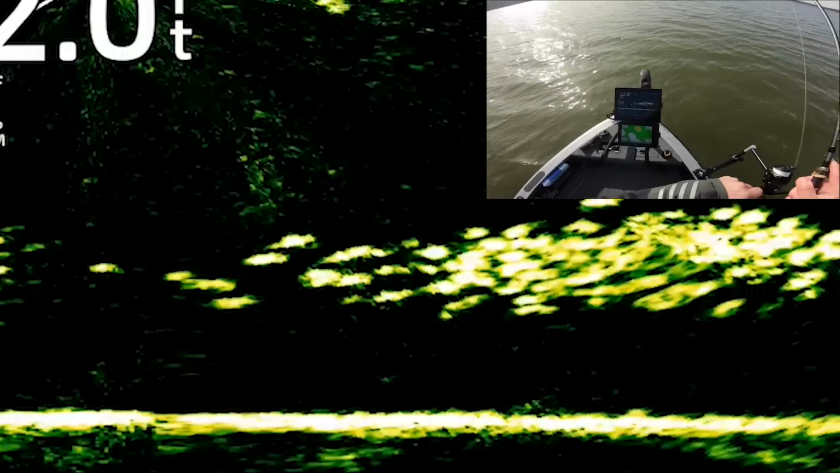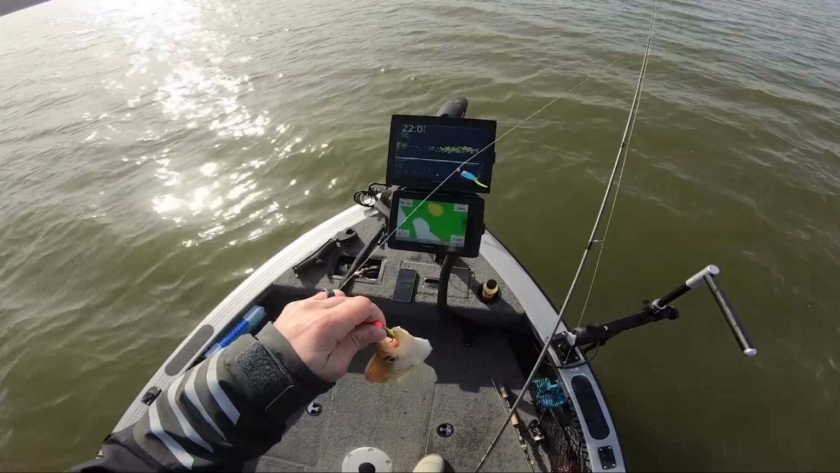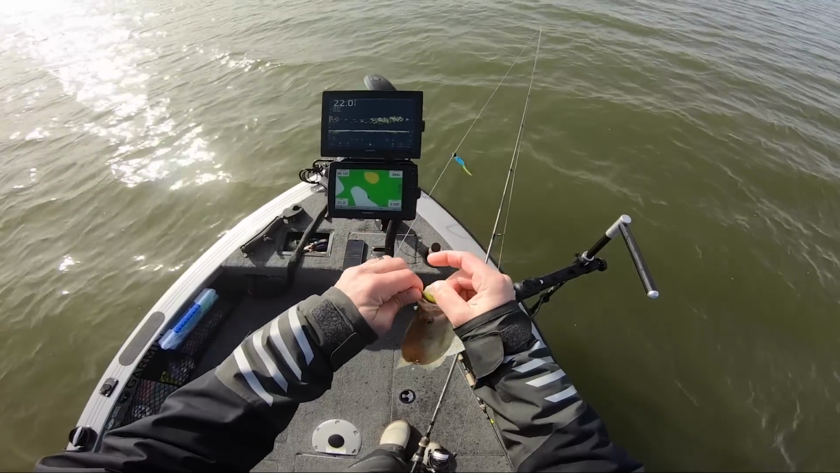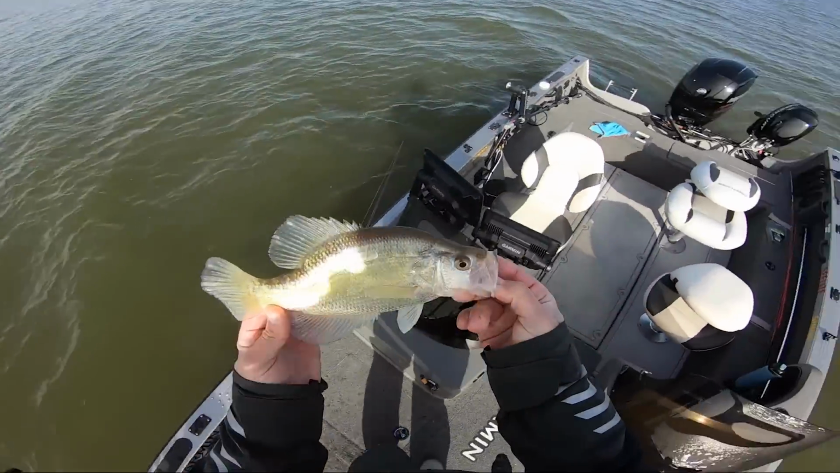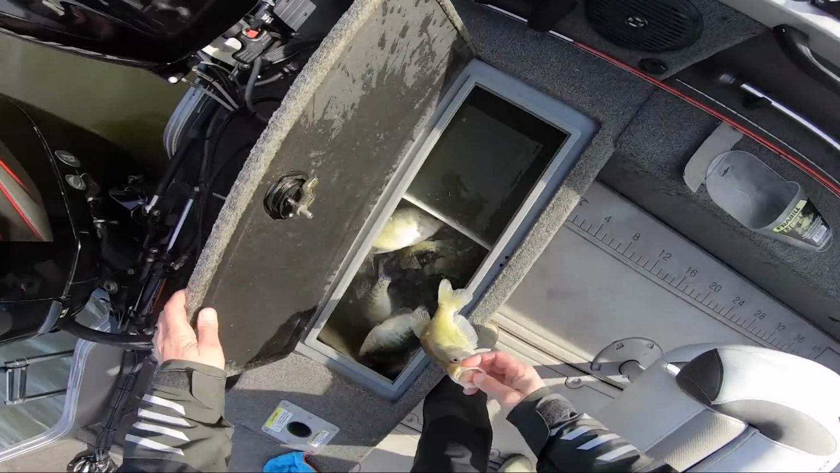Got him. Oh, that was the one we wanted. Oh, that's too cool. Man, these fish are so fired up. So fired up. Had a little 5-minute lull there for a second because I was just trying to pull it away from smaller fish, but this is as good as it gets. As good as it gets.